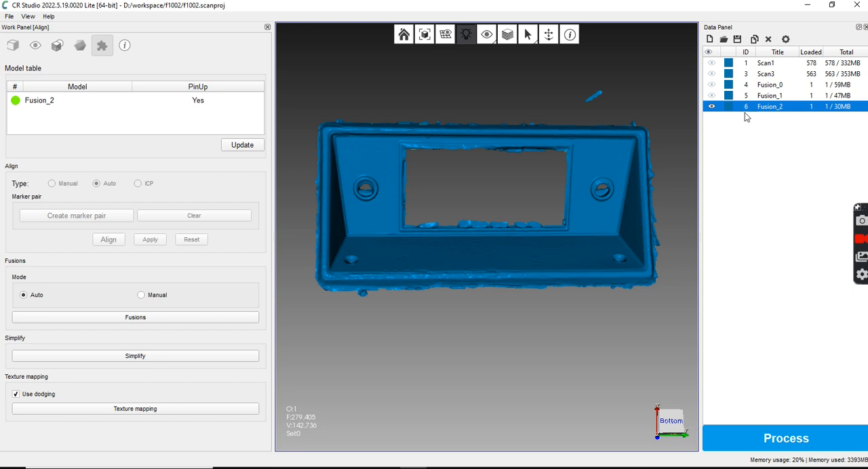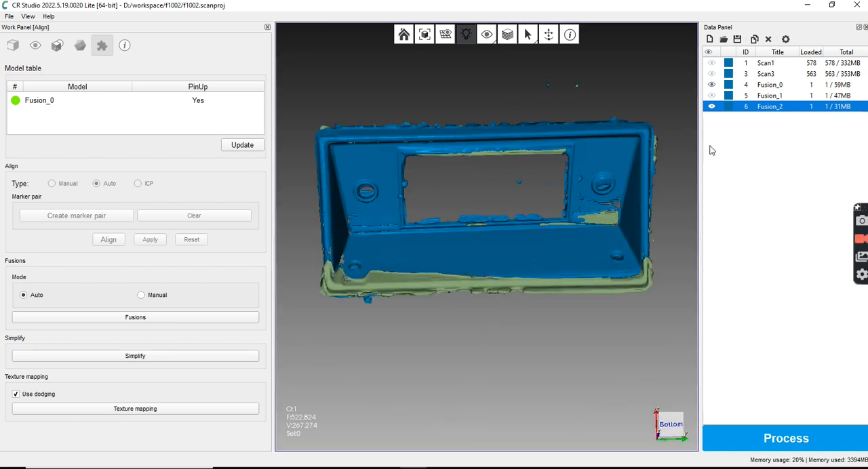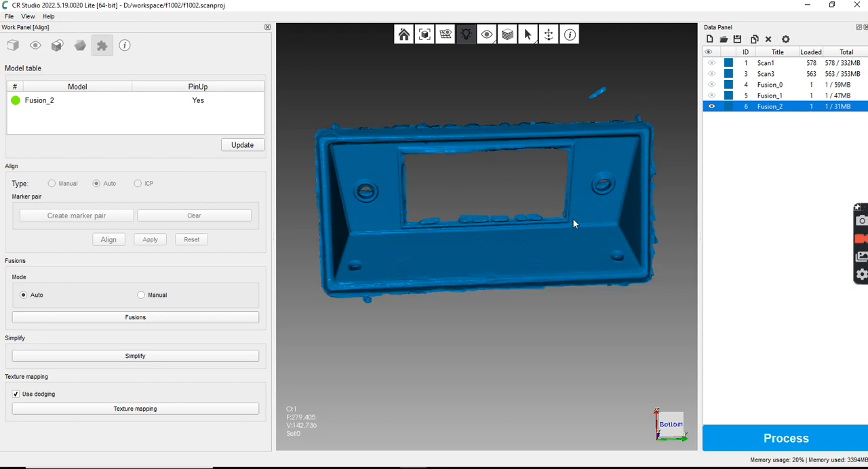All right, well, that's the STL. And like I said, this is the fill holes. This is the one where we tried to align the two. Here's the new one. I think that looks better for what I need to use it for. If you're going to put it all together, I really needed more time and better scans.